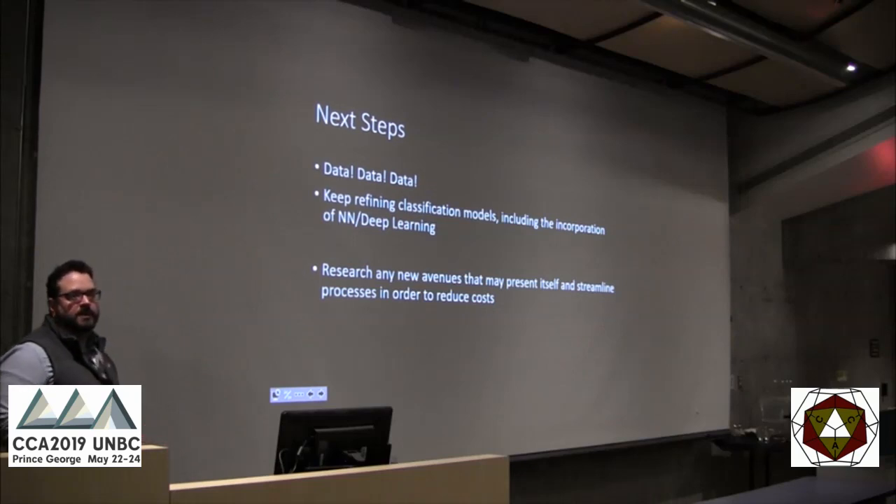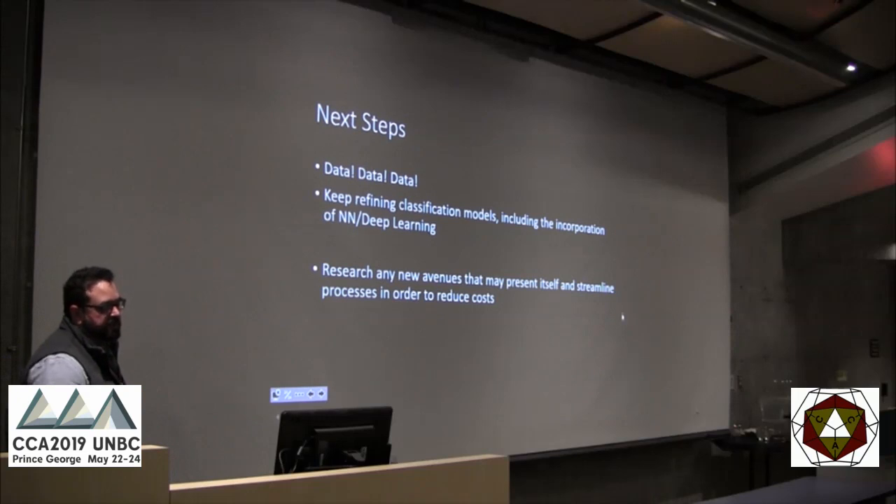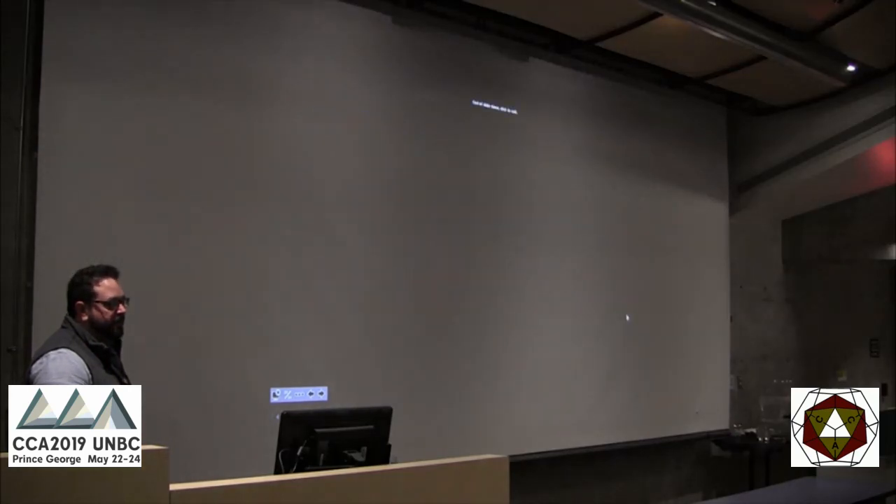That's something we've been looking at as well. And research any new avenues that may present themselves and streamline processes in order to reduce costs. We need these as cheap as possible to make it effective. And that's it.